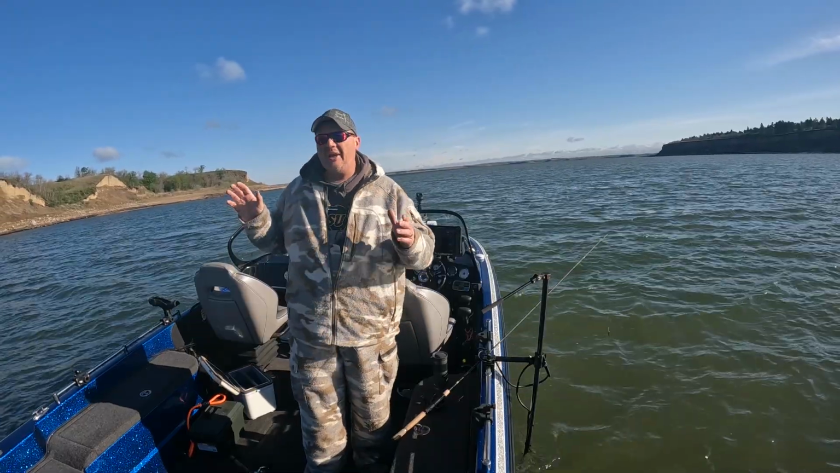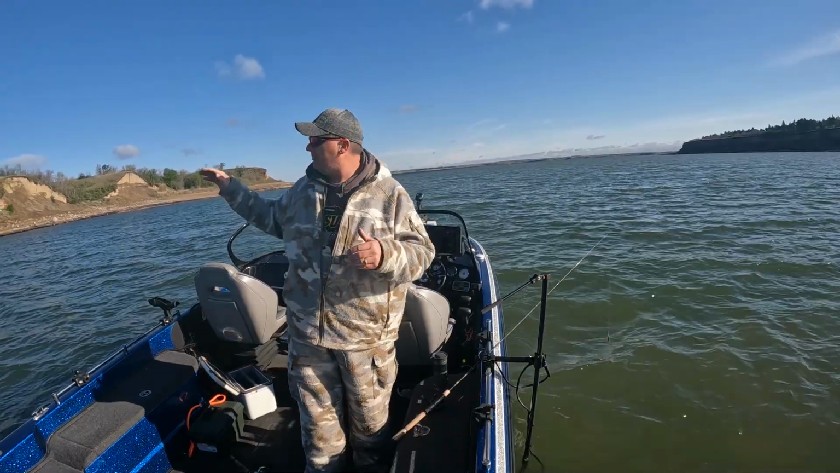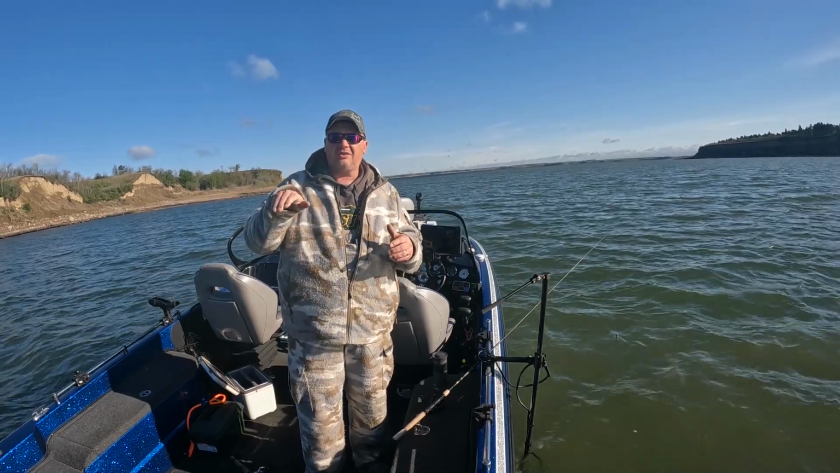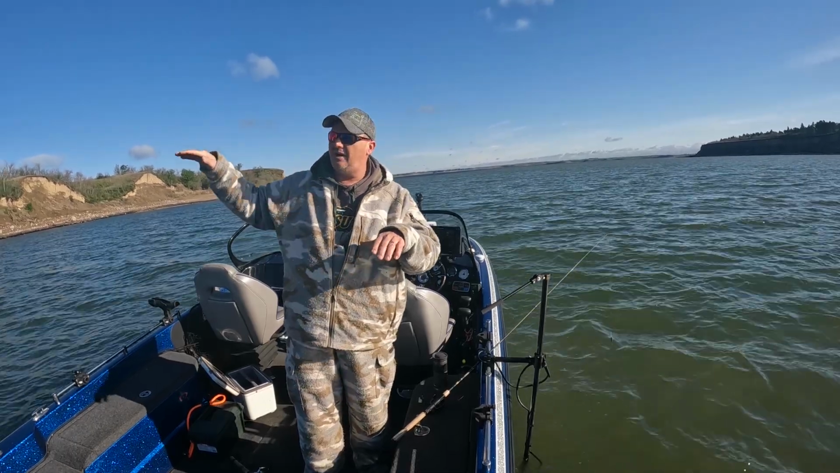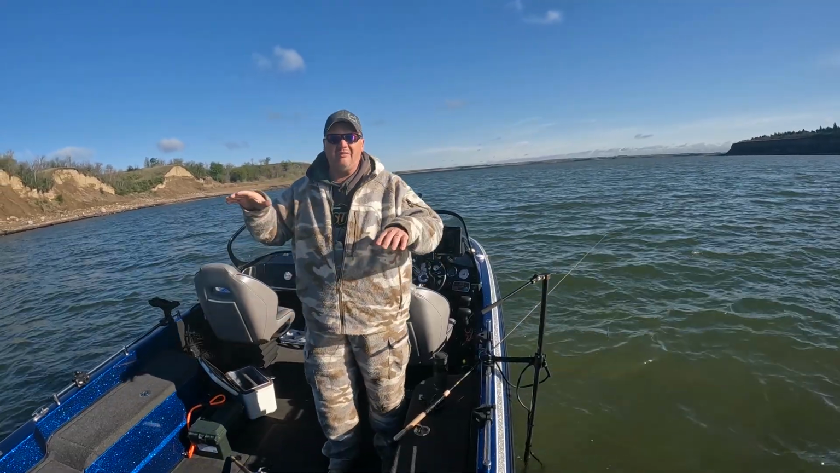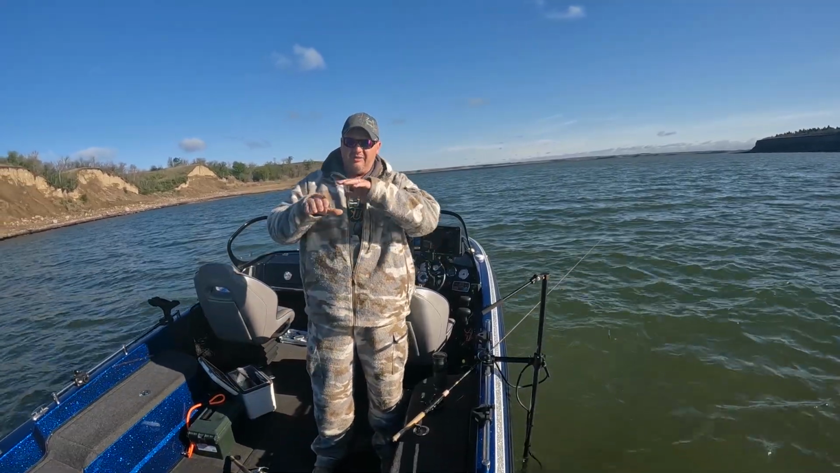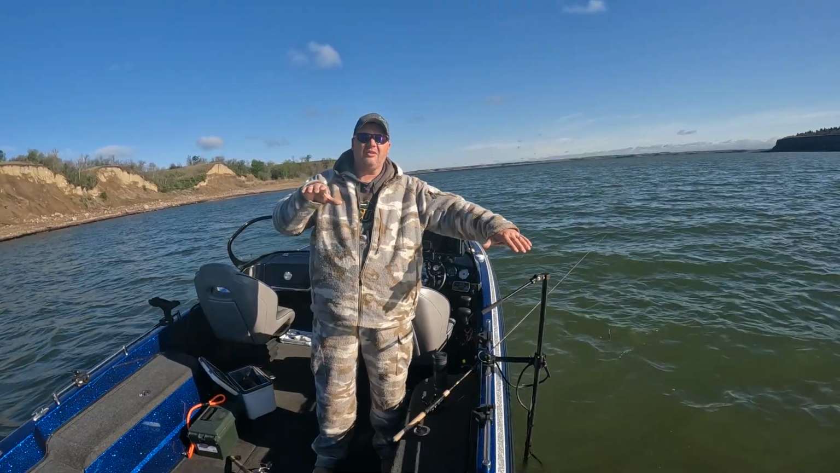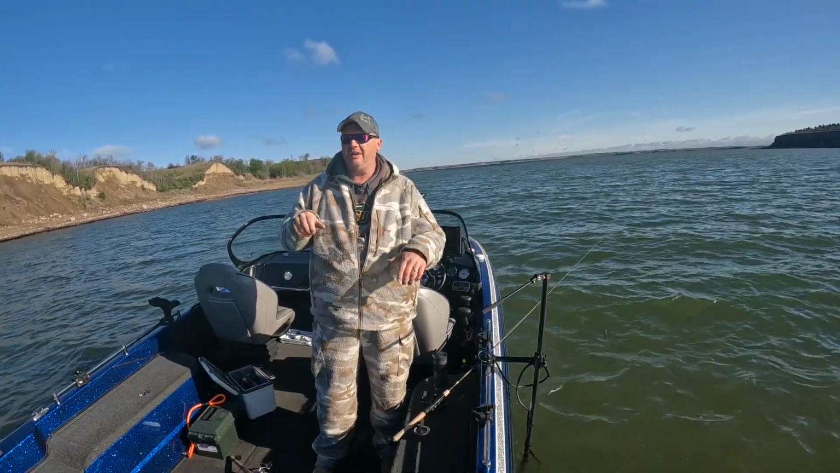Being that we've had this big front, I'm going to move off that shallow water down to the next drop. What I mean is, from that 4 to 6 feet, 4 to 8 feet, 4 to 10 feet, I'm going to drop down. It drops into 15 feet onto a shelf, and then drops into a little bit deeper water, down into 20 feet.